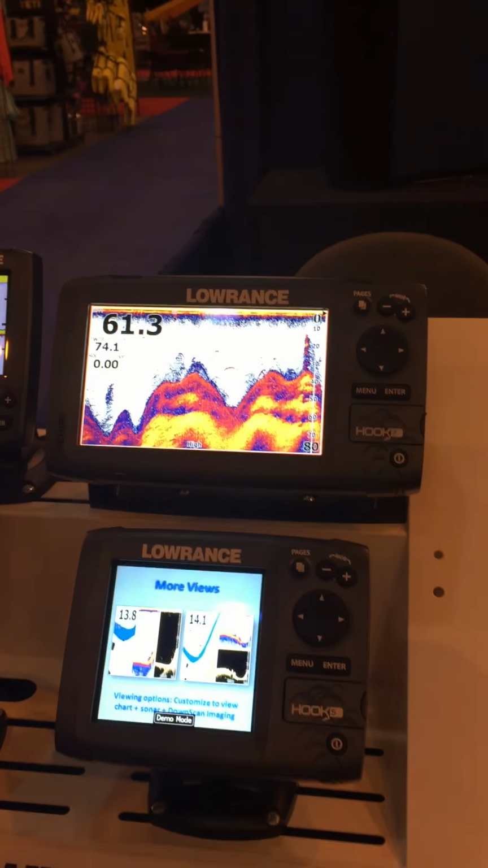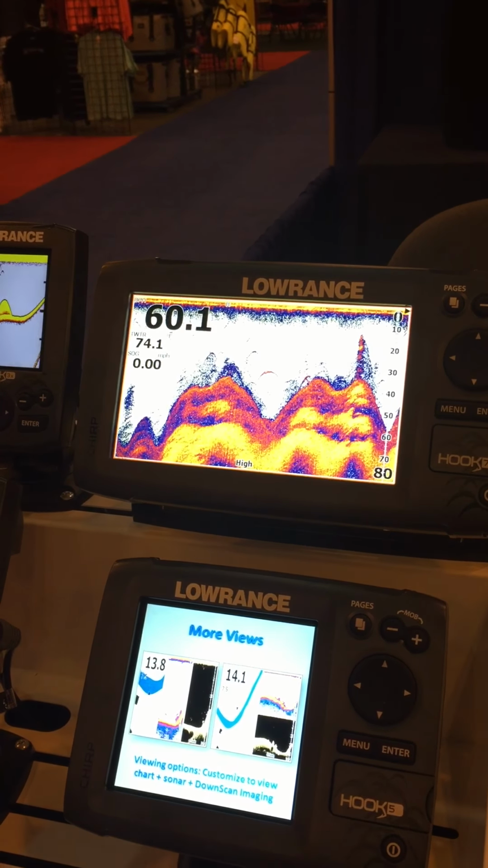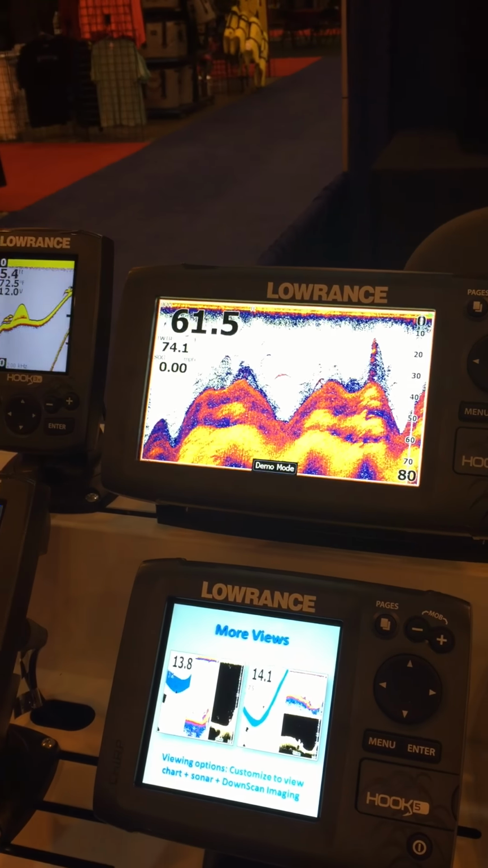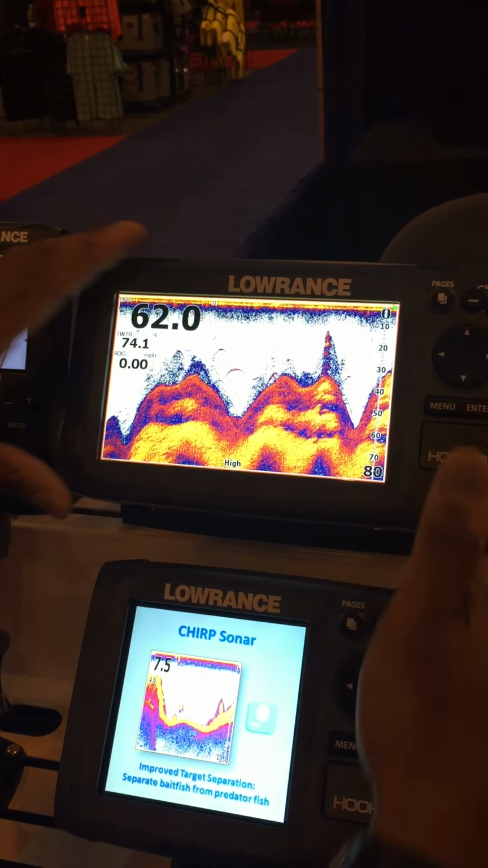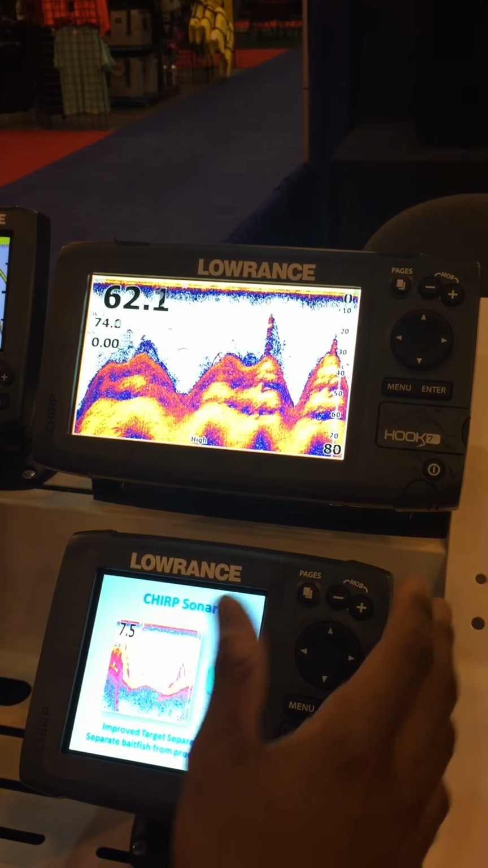So shallow water is a good general use around here in southeast Texas or South Texas, and most of our lakes around here. That works for the Hook 7, Hook 5, Hook 4. It covers all of our Hook line of units.